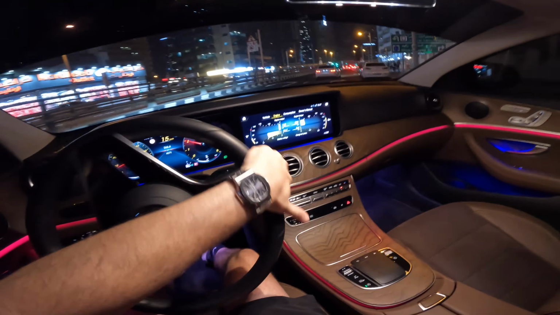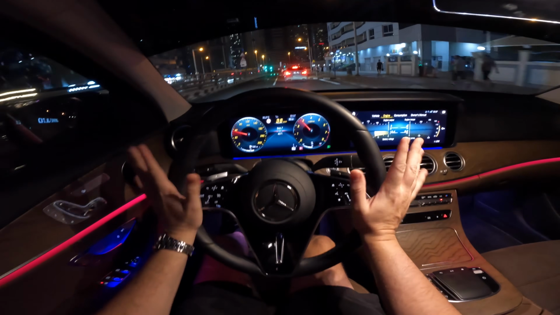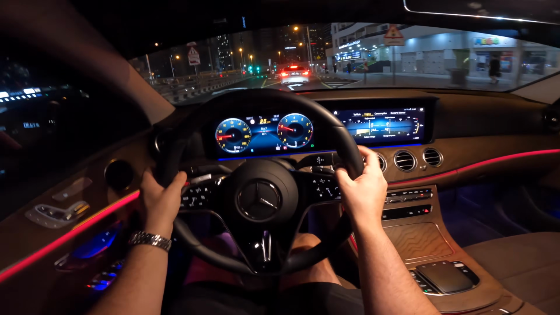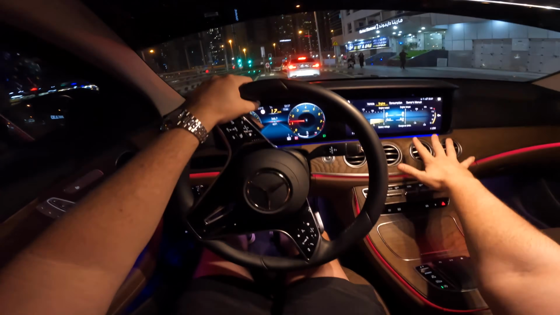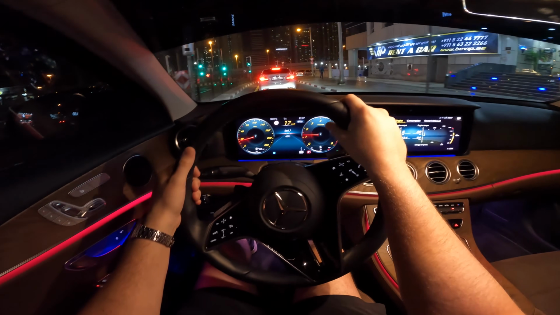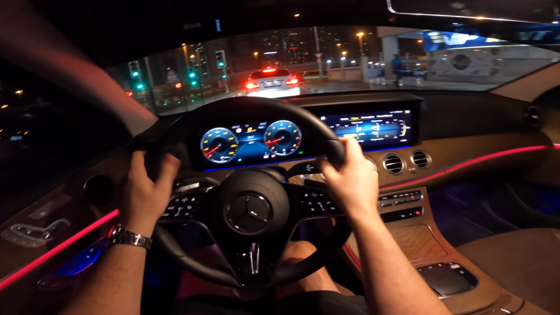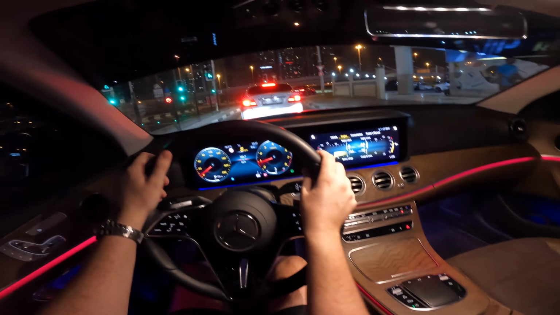Paddles mounted on the steering wheel. They really do feel good when you press them. We're going to hop on the freeway here to test out the acceleration in a little bit. I am loving these graphics. Will you use this often? Will you actually put those graphics on the screen? I don't know, I would, just because they're visually exciting. Well, the average buyer, probably not, but it is really cool to have.